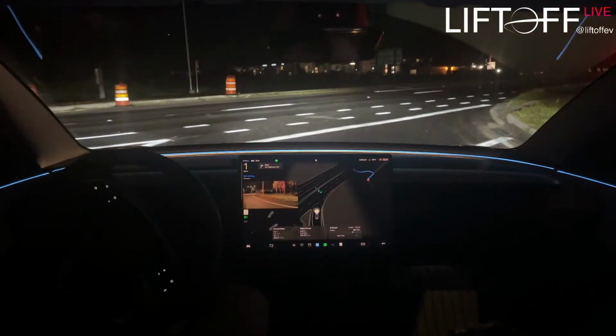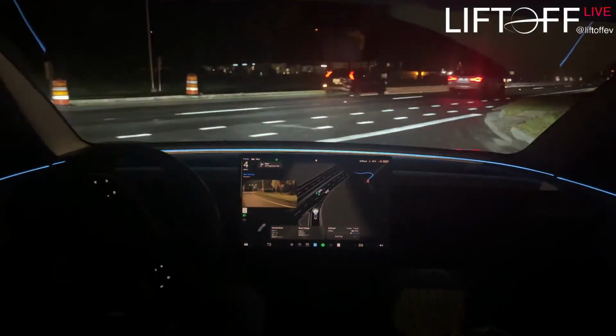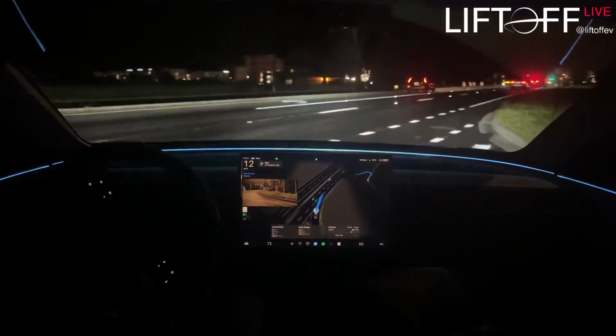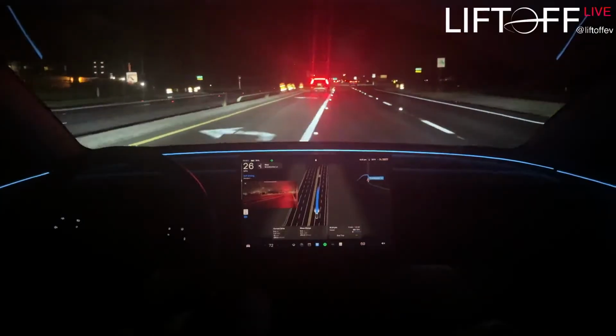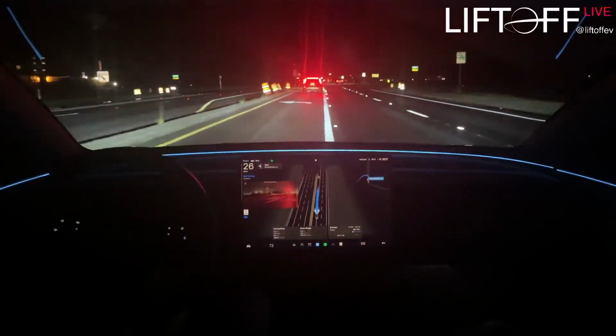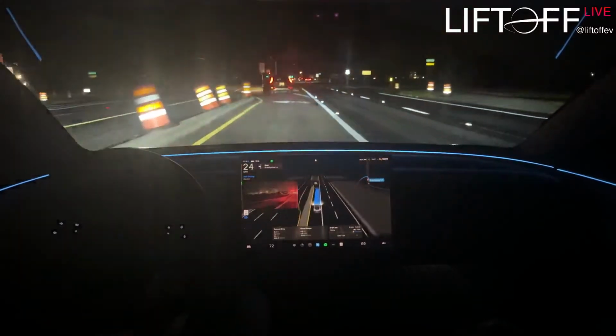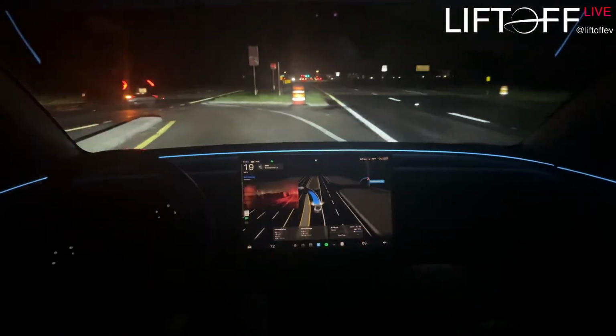And it is kind of tricky to get over. We have to go across both of these lanes here and then into the third left turn lane. So you kind of have to turn your right signal on, then left signal to get across the lanes, and it did that pretty good. I mean, there's not a lot of cars around, but